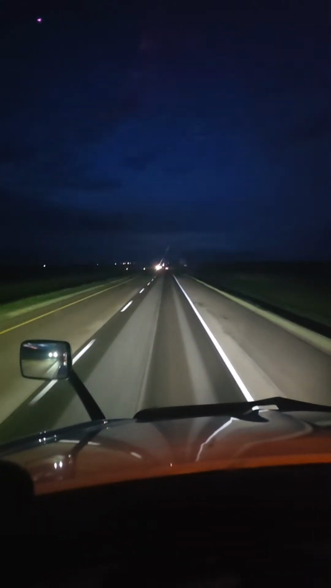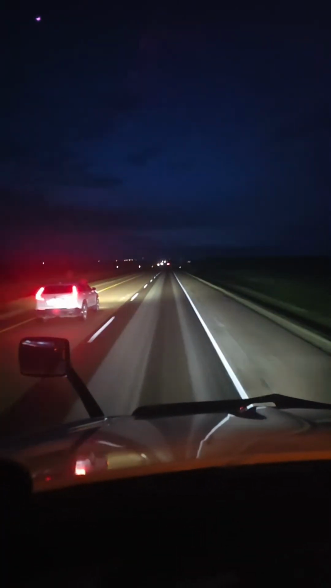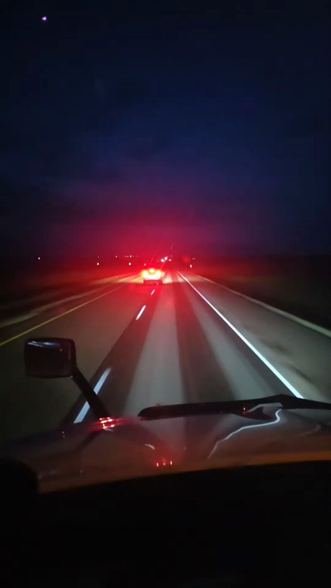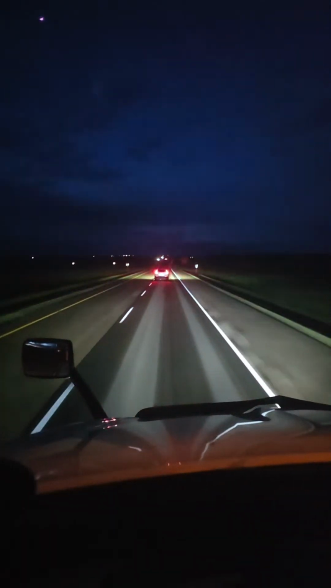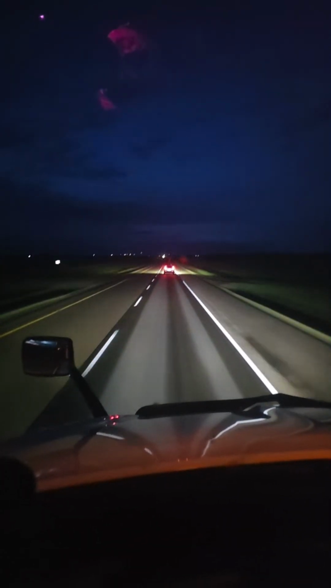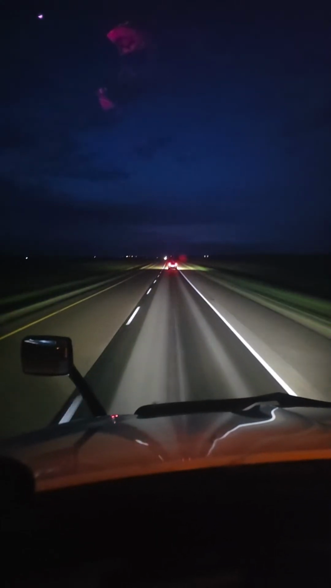Oh, finally decides to speed up. Stupid fuck, must be on the phone. Yeah, now slams on the brakes. I wonder who passes someone and slams on the brakes, like starts braking, you know?